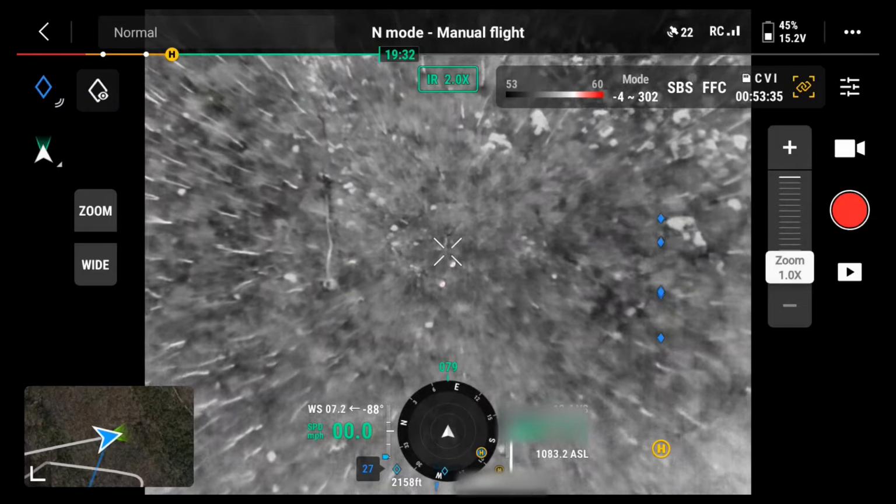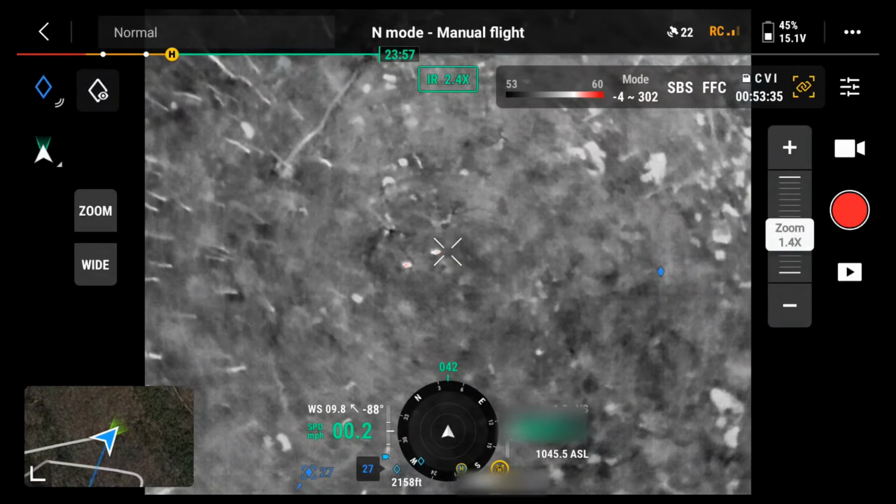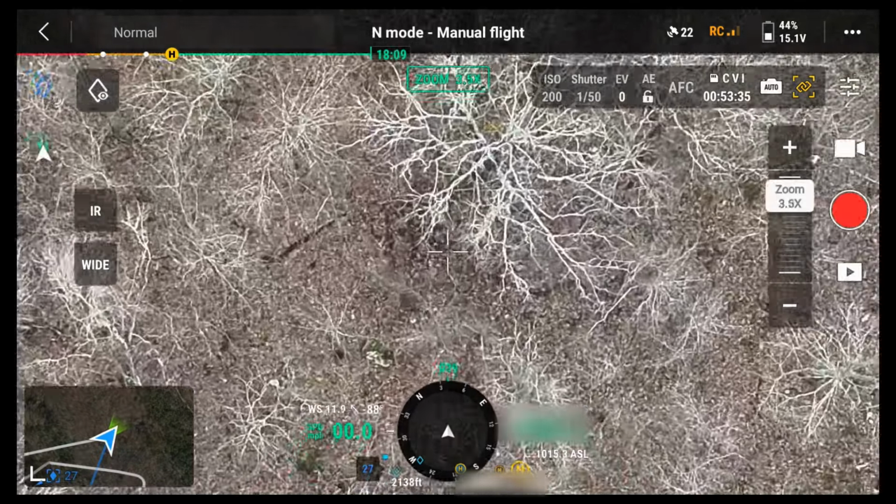It's funny, I spent a couple thousand getting this hole emptied out, and I'm about to spend two more thousand putting it all back in. I just found a group of either 6 or 7 does. They're in some thick pines somewhere down there. And now I got 2 by themselves.